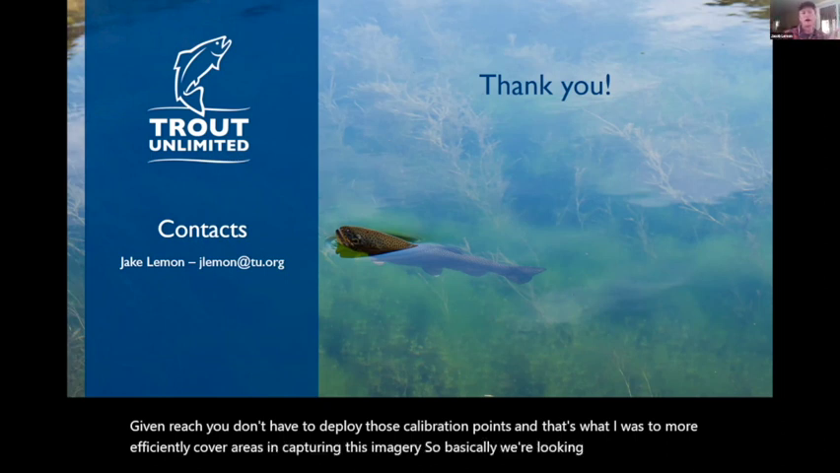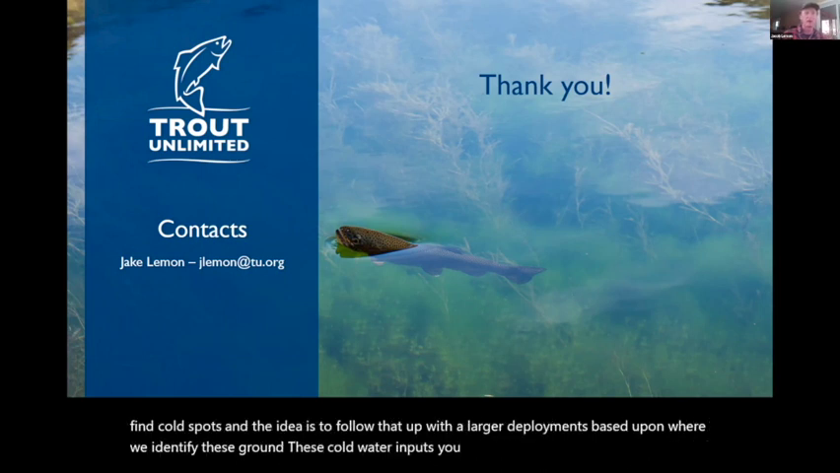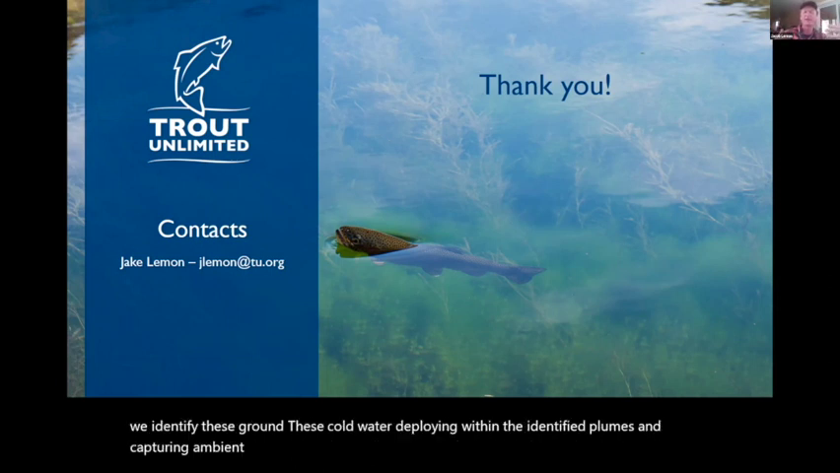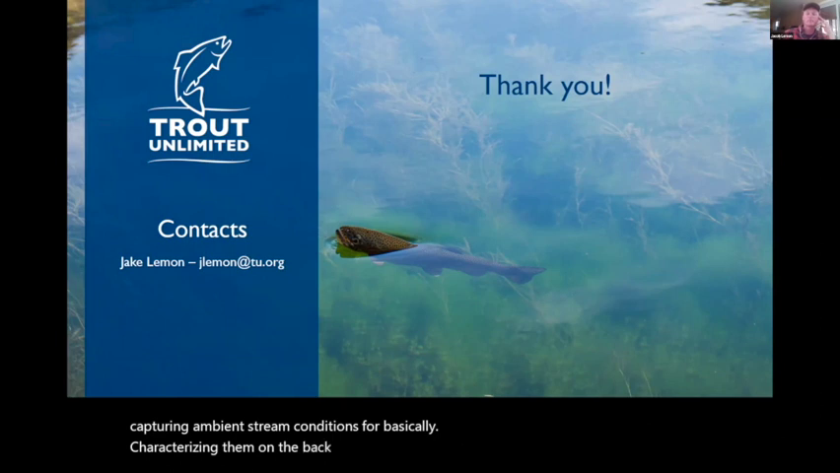We'll find cold spots, and the idea is to follow that up with logger deployments based upon where we identify these cold water inputs, deploying within the identified plumes and capturing ambient stream conditions, and characterizing them on the back end. That has been our approach.